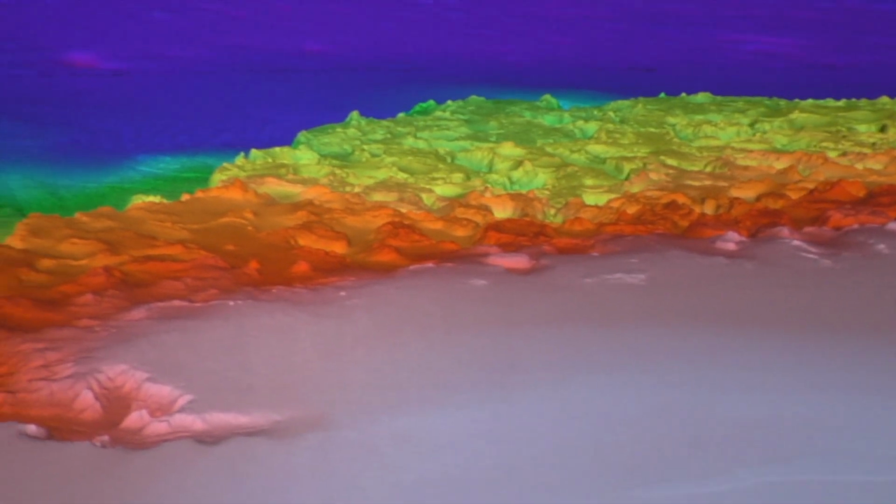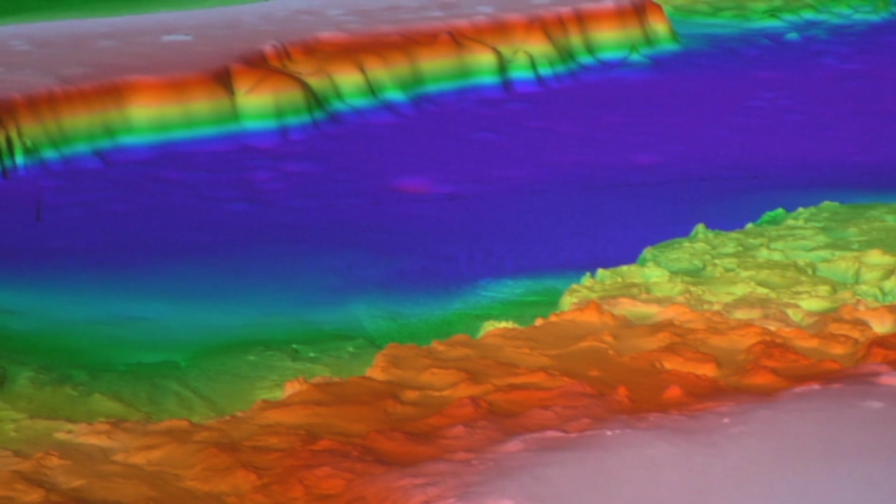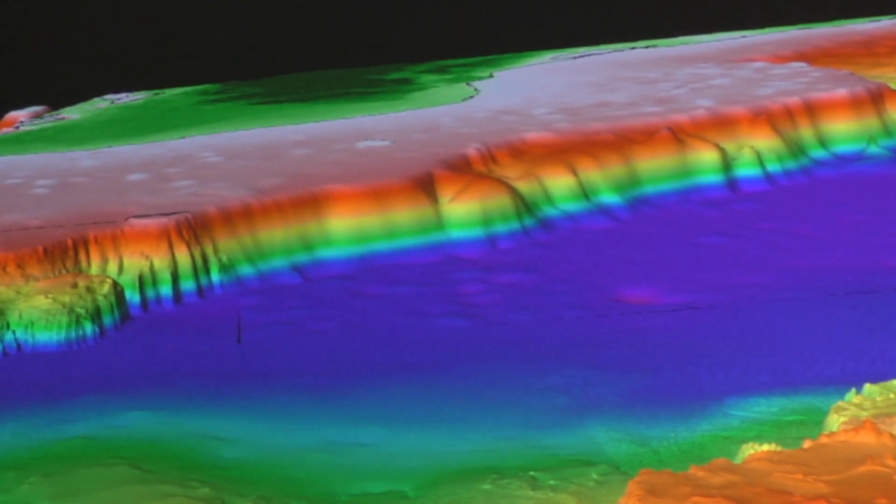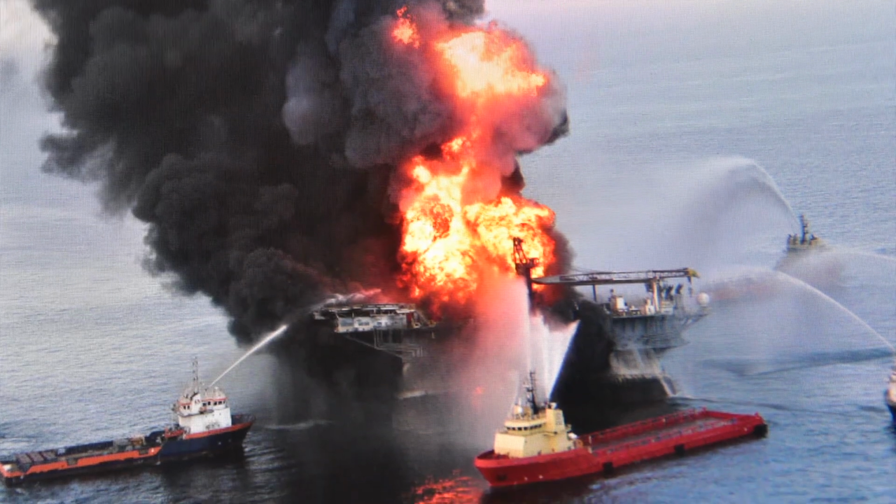What you're seeing here is the result of a groundbreaking effort to map the floor of the Gulf of Mexico. It's a 1.4 billion pixel bathymetry map. Bathymetry is like a topographic map underneath the ocean. Geophysicist Bill Shedd and geologist Cody Kramer say this grew out of an effort to assess damage from the Macondo Deepwater Horizon oil spill in 2010.